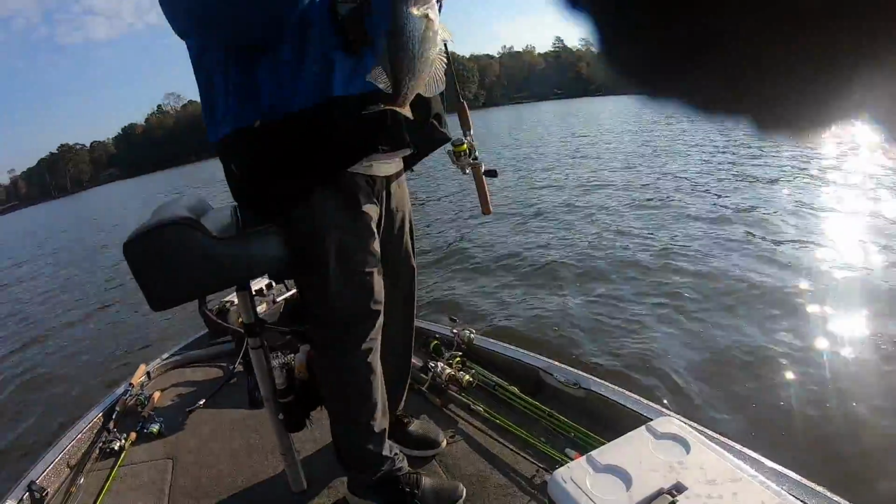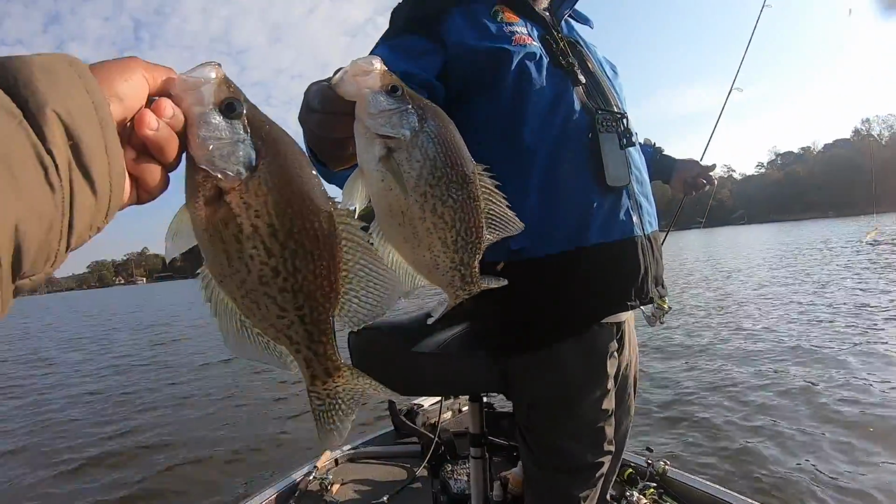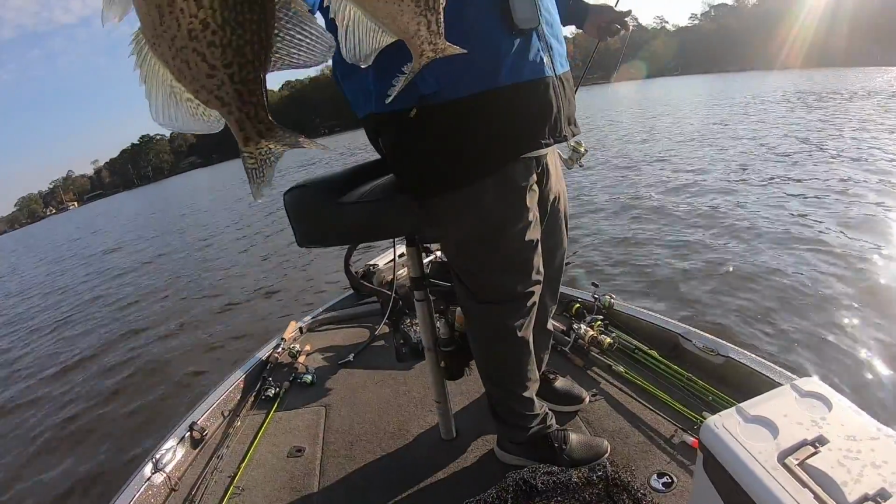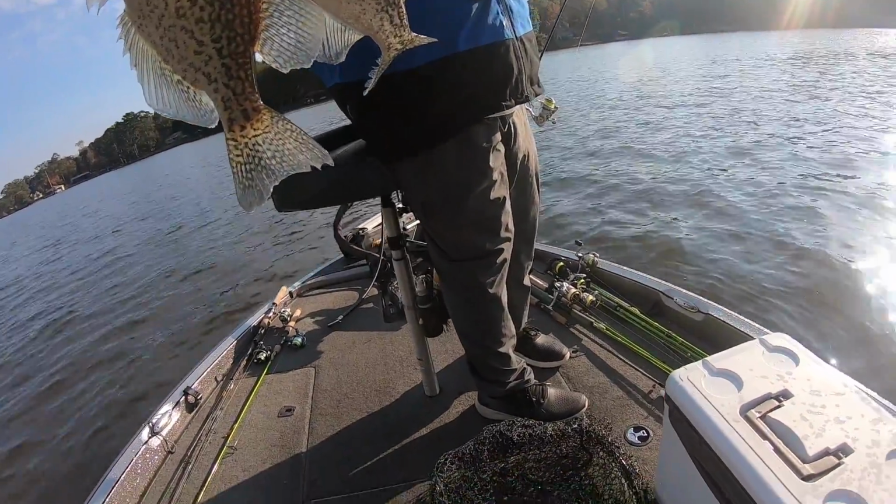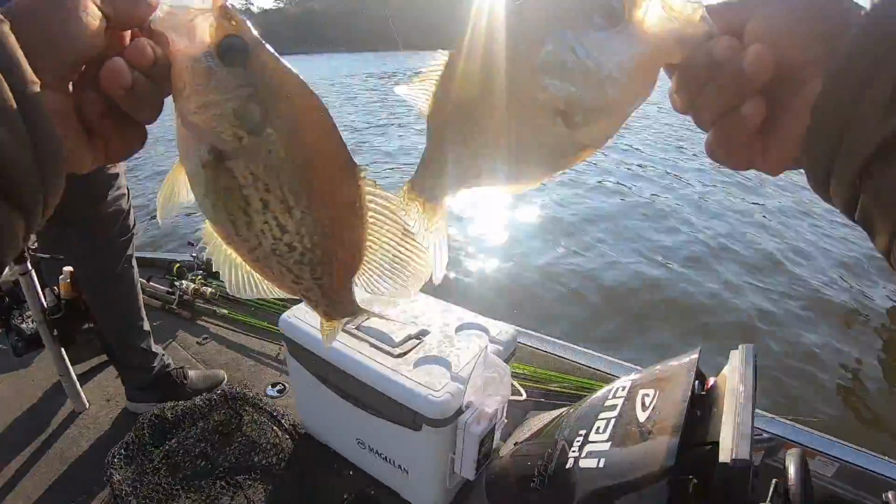Look at that. I heard that line screaming and squealing. Listen, I know this camera ain't doing these fish no justice, but these are some slabs, you guys. I mean some slabs. Gosh. I'll take him for you, D. Yes, sir. Woo, some meat, baby.